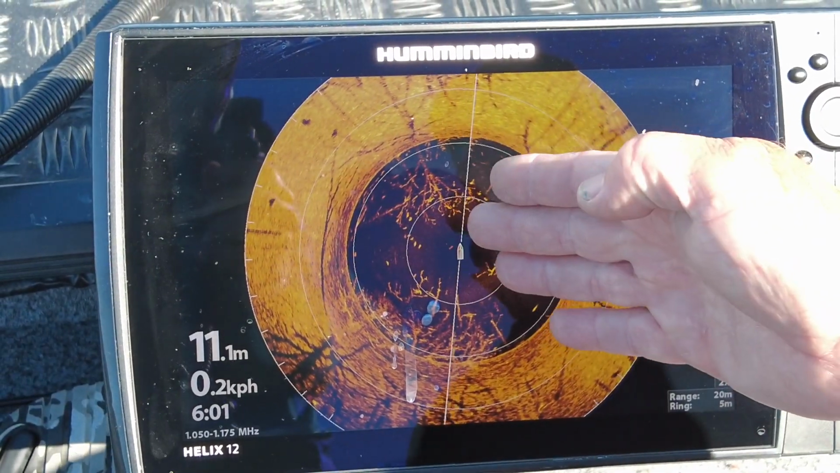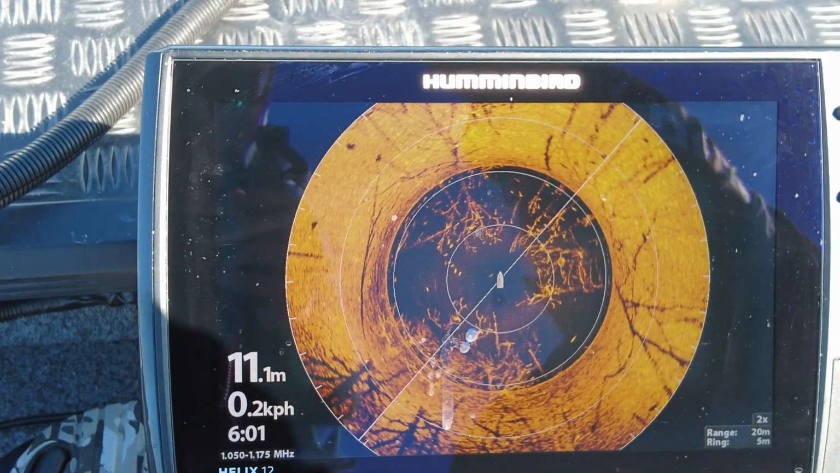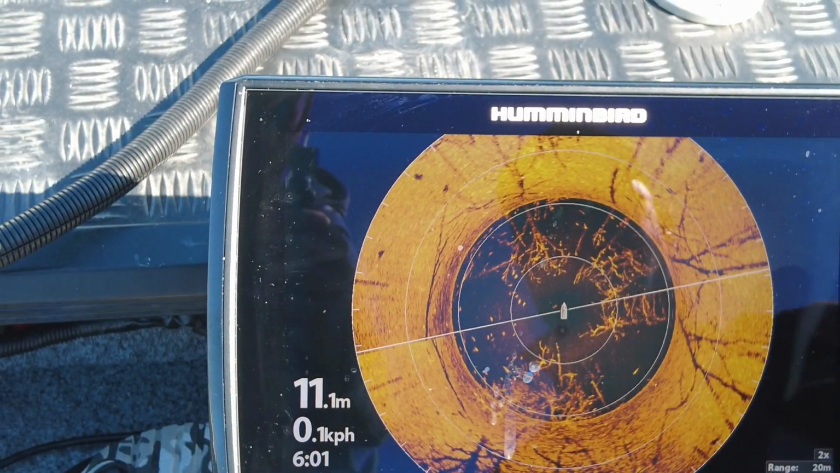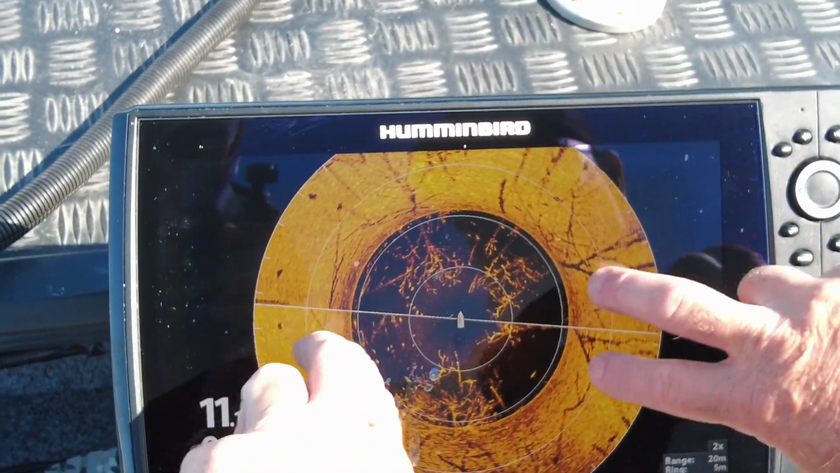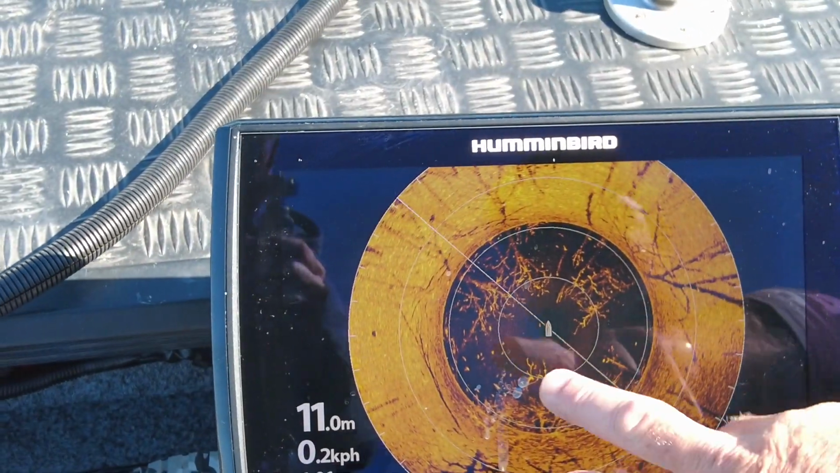So obviously the benefit with 360 is you can actually see the fish here, so you can target them a lot easier with the 360 itself. Obviously with side imaging, you're only really seeing sort of a beam out here, whereas with 360, you basically have that full 360 around your boat.